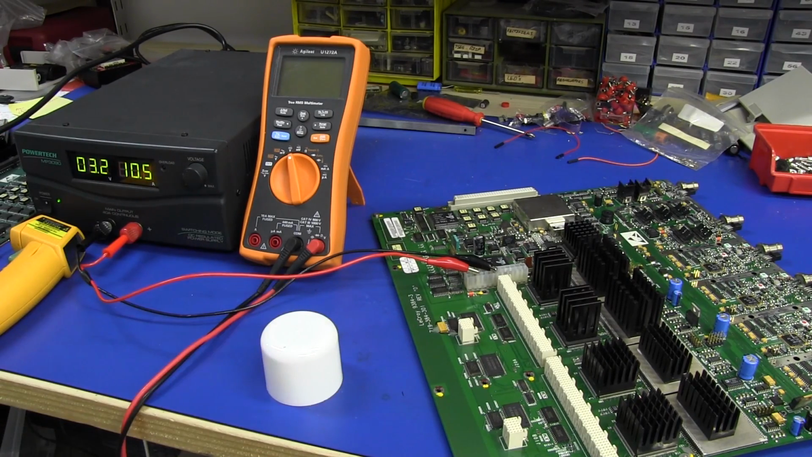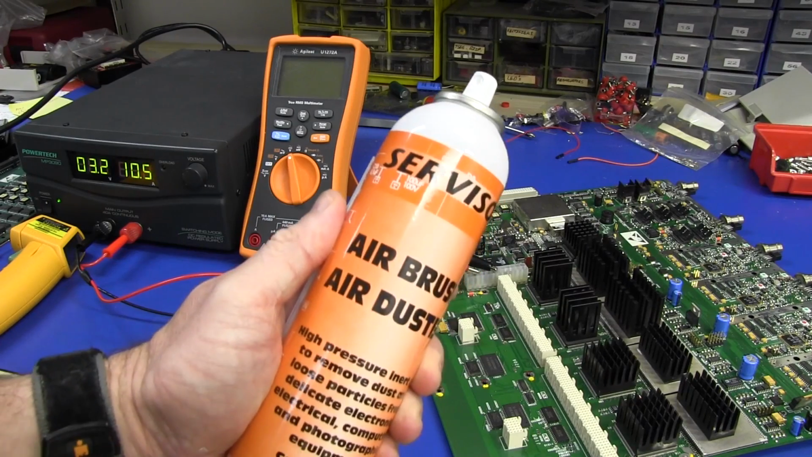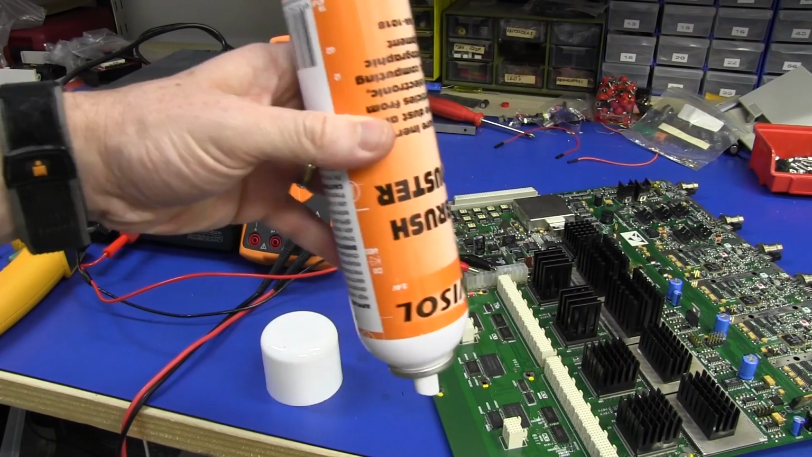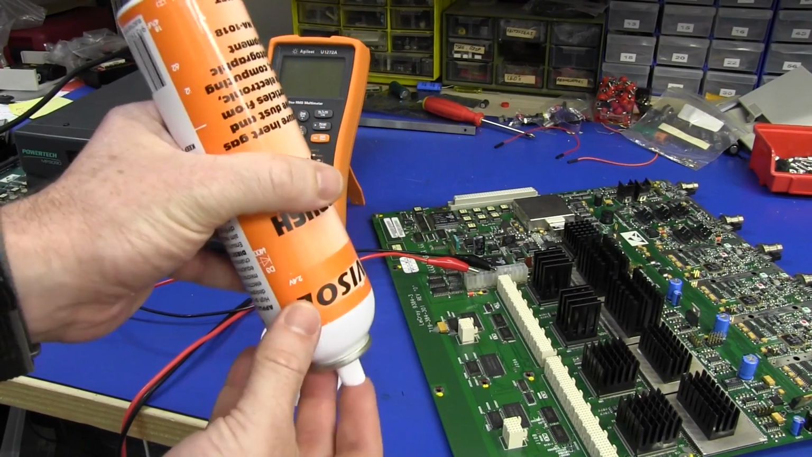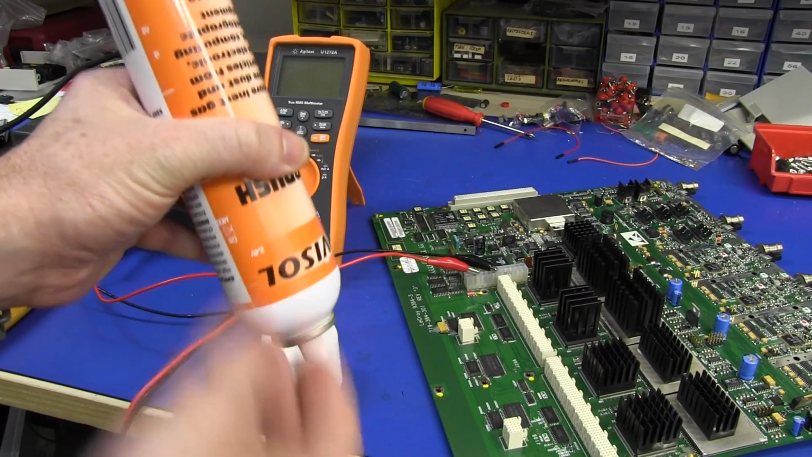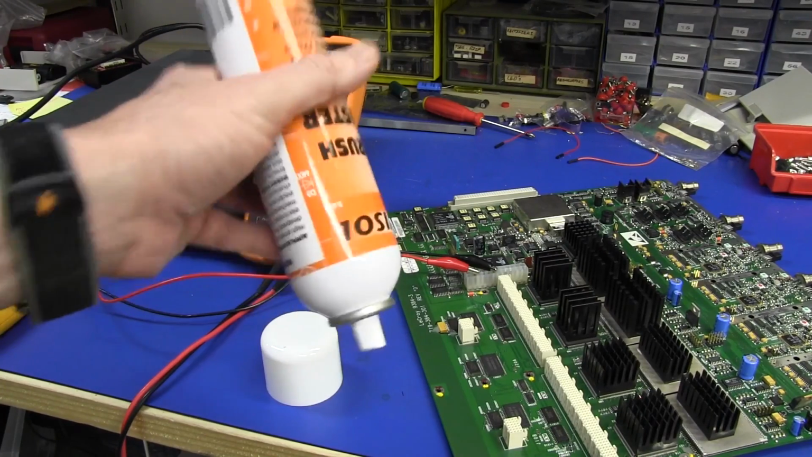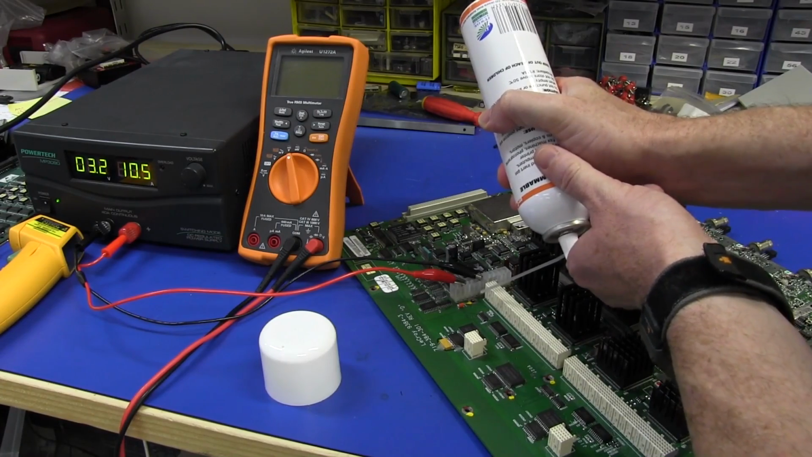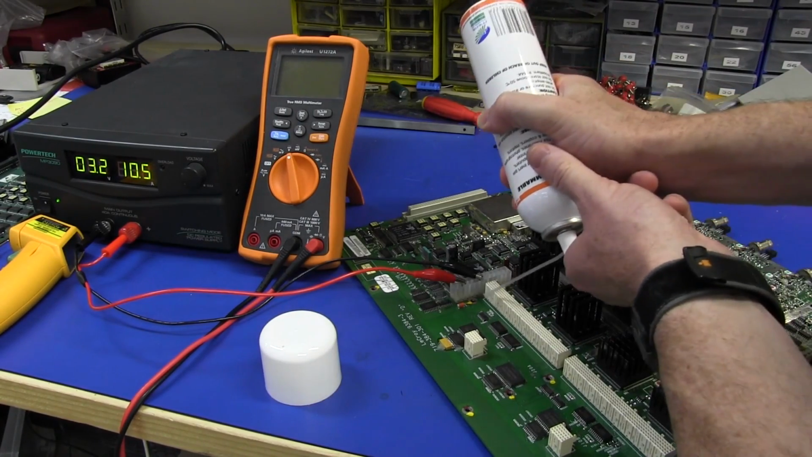Now, I don't have any freezer spray, but I do have air duster. So what you do with the air duster is simply turn it upside down, and all the cold gas actually settles at the bottom, and that comes out. Instant freezer spray. Cool down that pad and see if this current changes. You ready?